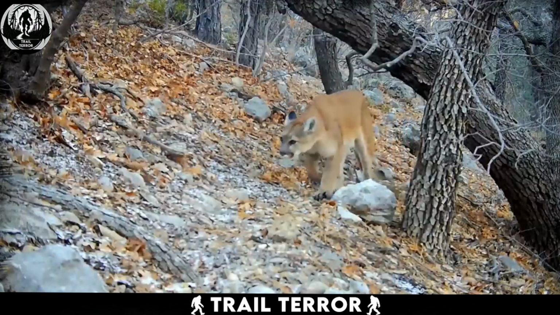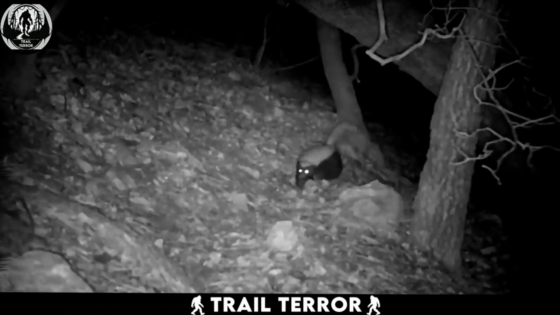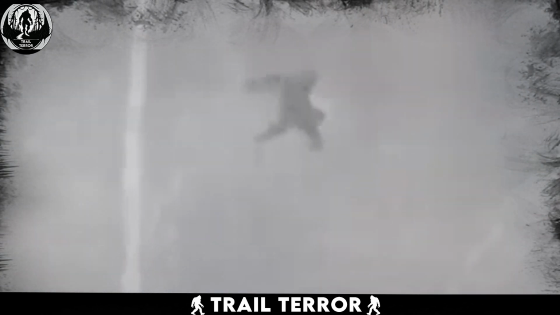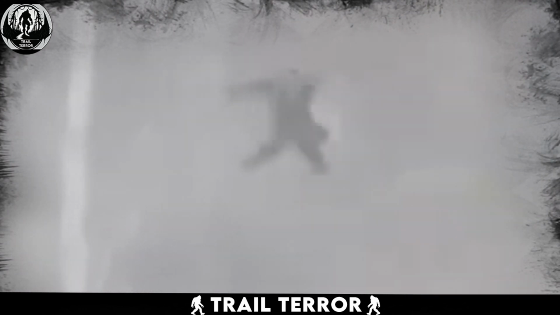Where trail cameras are set up to get insights into the animals' daily lives, there are times when these cameras end up recording something horrifying too. Take this clip for instance, recorded through a night vision trail camera. The clip shows a black figure walking in the woods. It is just for a second that the creature is clear on the camera, as it is moving behind the trees. The clip was uploaded on TikTok and has everyone asking questions about it.